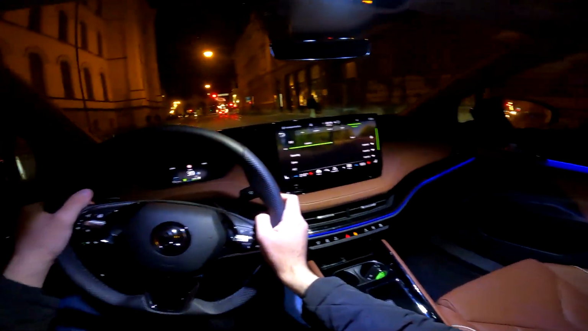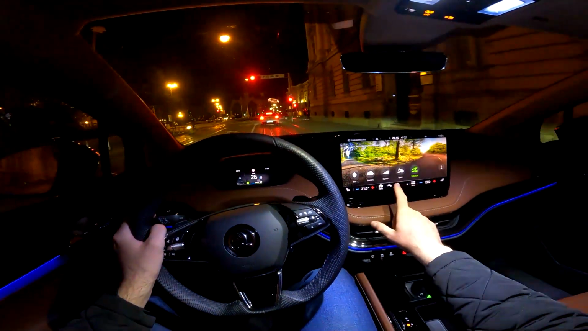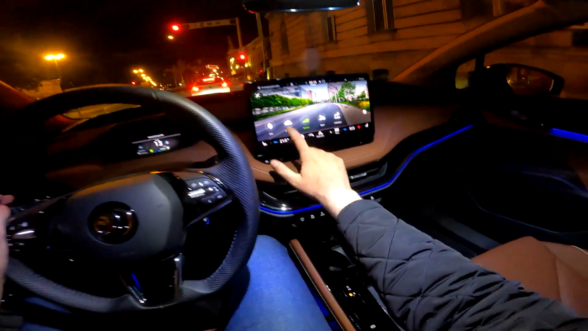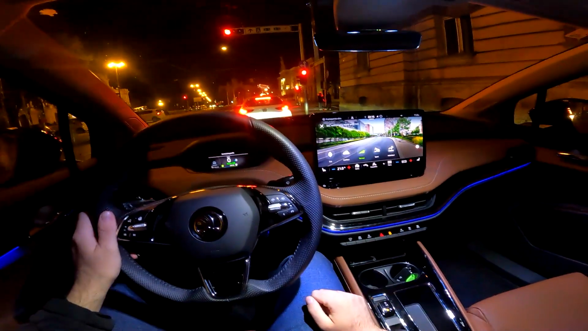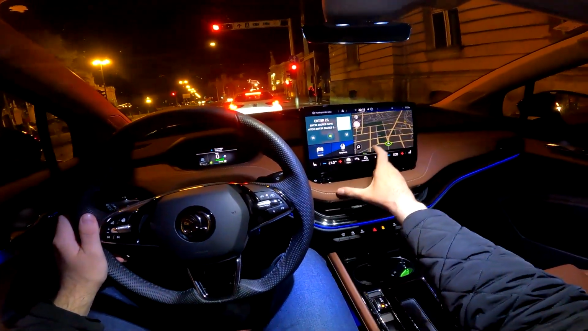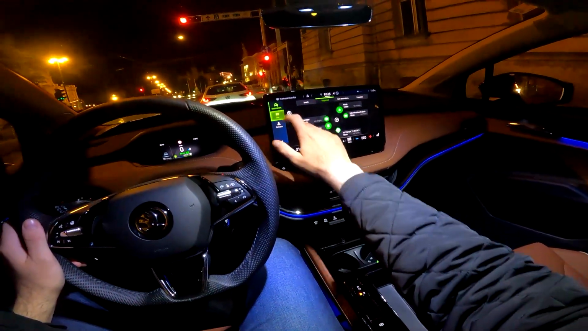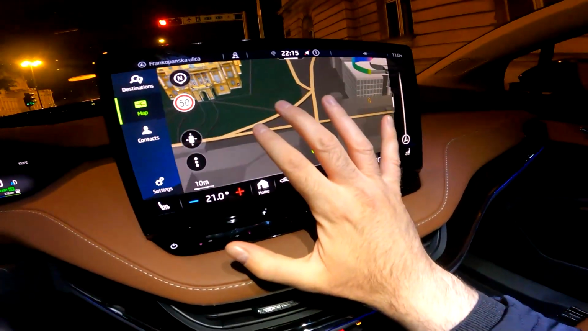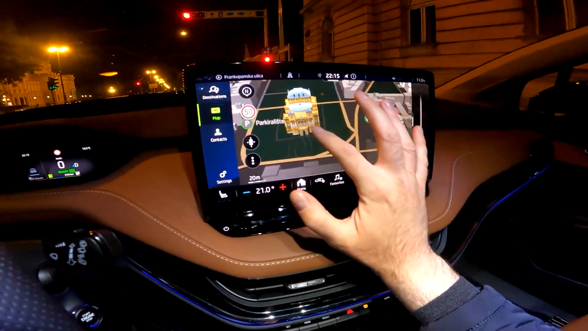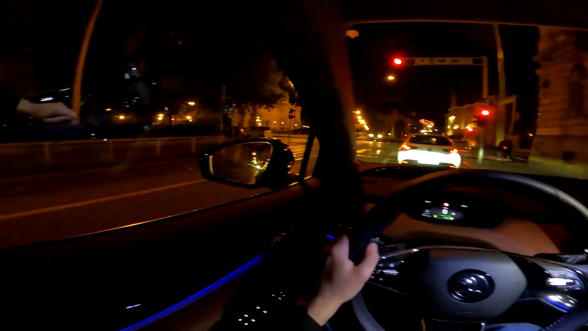So you change the dampers here, and you also change the driving modes with this shortcut. So Eco, Comfort, Sport, we will put it to normal. And since we are here, let me also show you the navigation and the map view. So if we go here, put on the map and zoom in, you'll see the beautiful 3D shape of the buildings. So National Theatre on our left, you can see it right there.